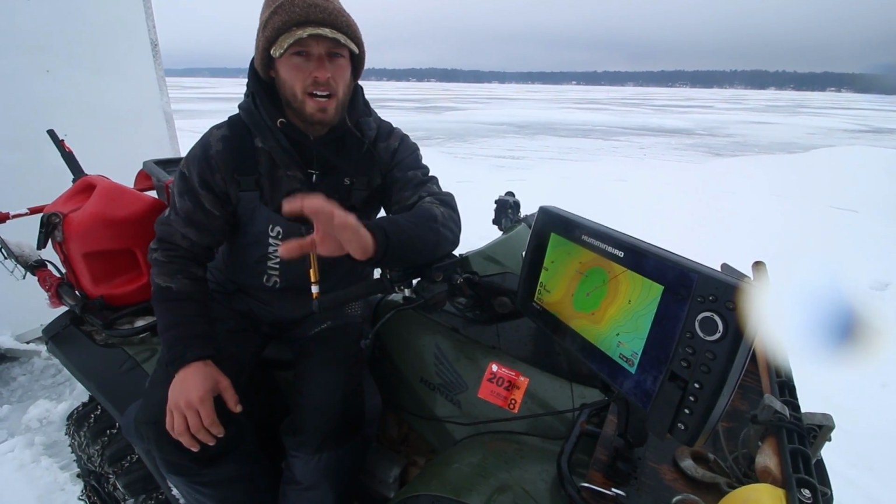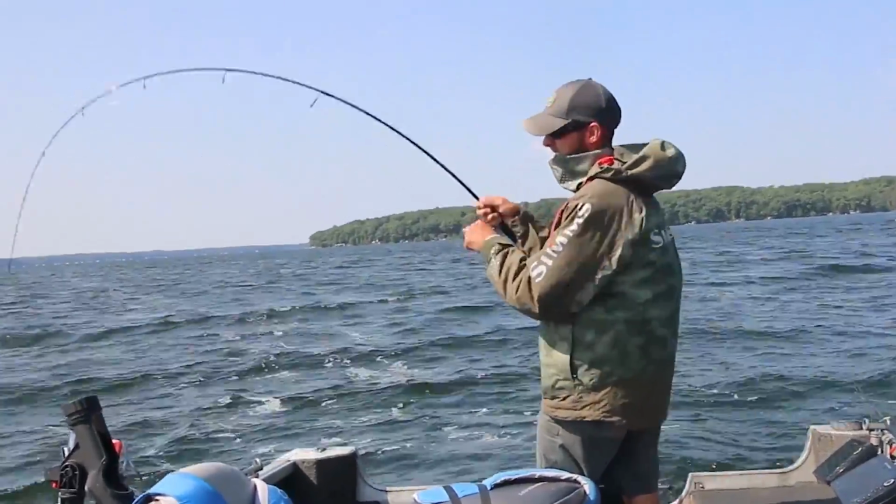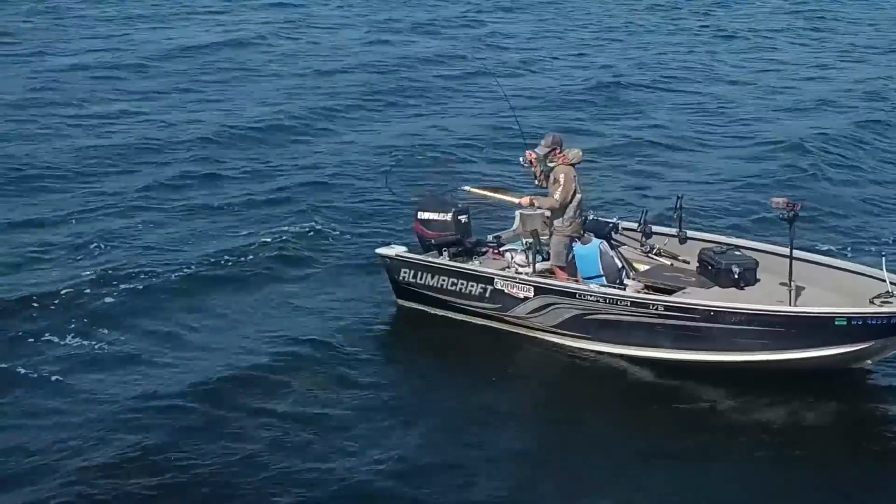So you gotta check spots multiple times throughout the day, just like we do in the summer when we're slip bobber and trolling or jigging wrap fishing. So that's what we're doing there.